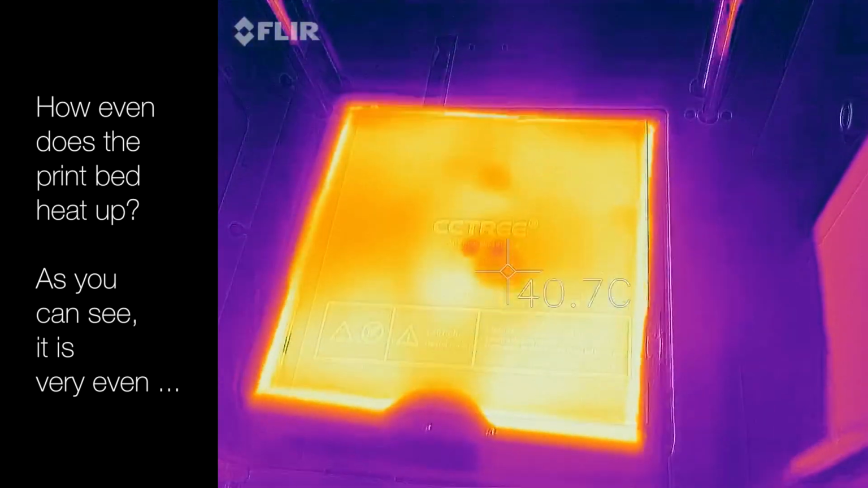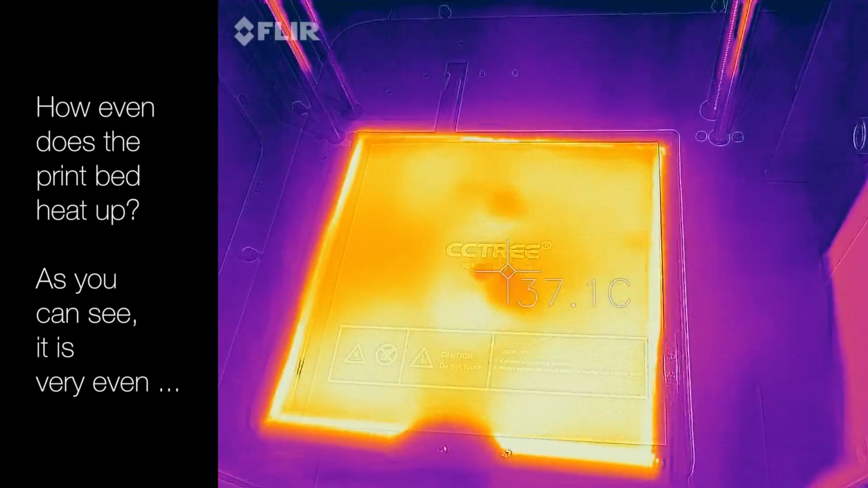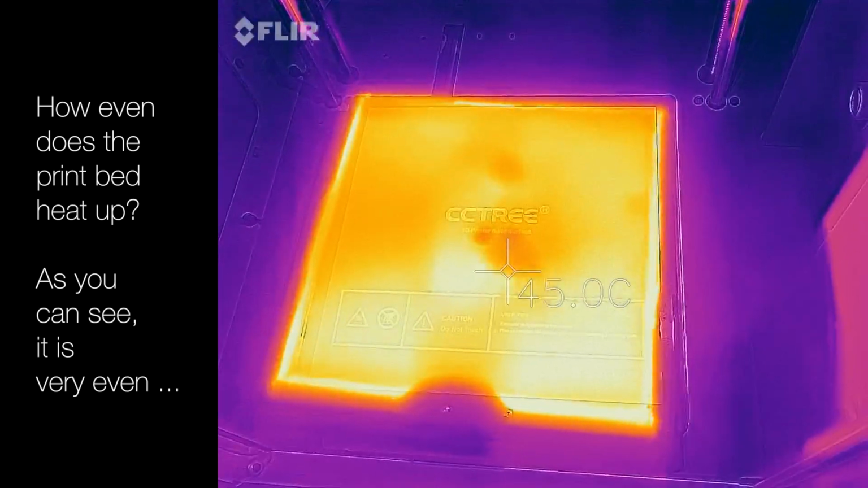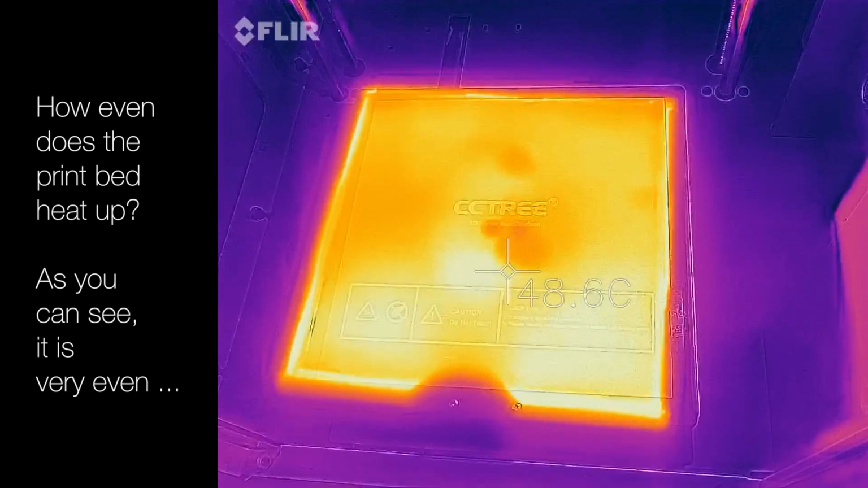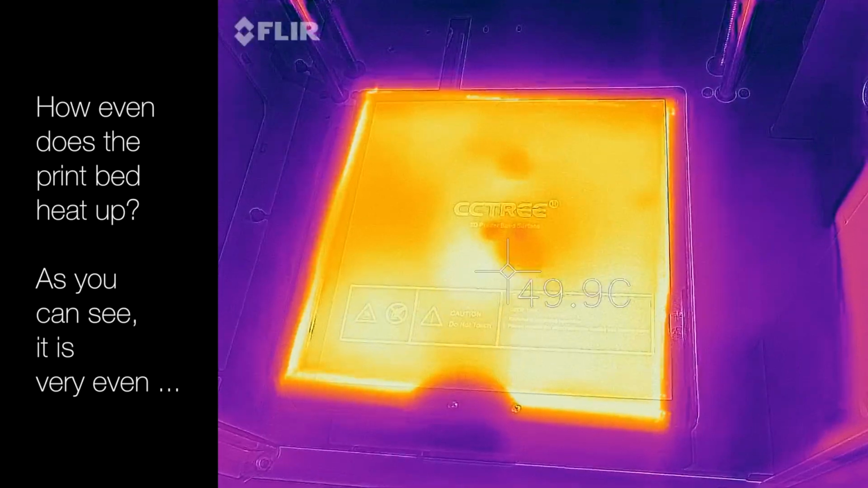This is 40C here. There's colder spots. What is odd? So we are at 47, it says, on the display. 48, 49, 50 degrees.